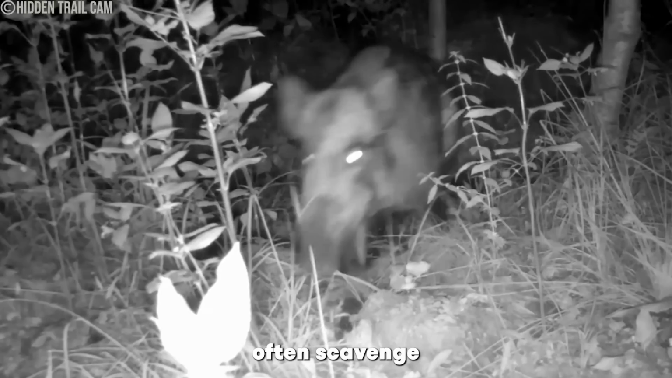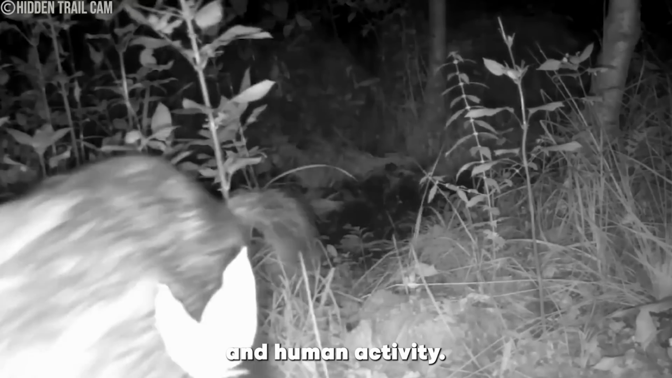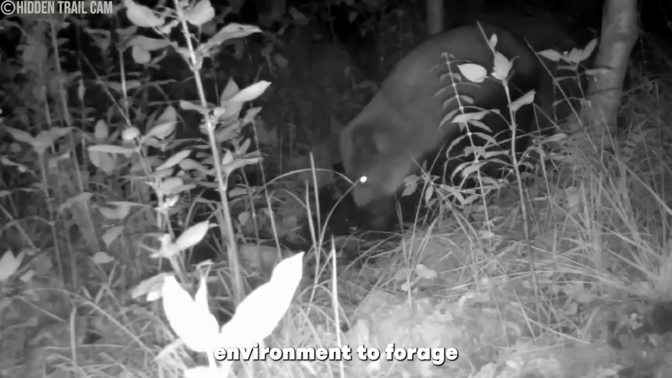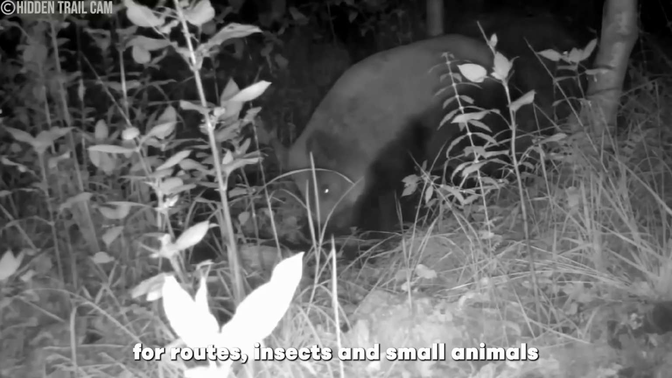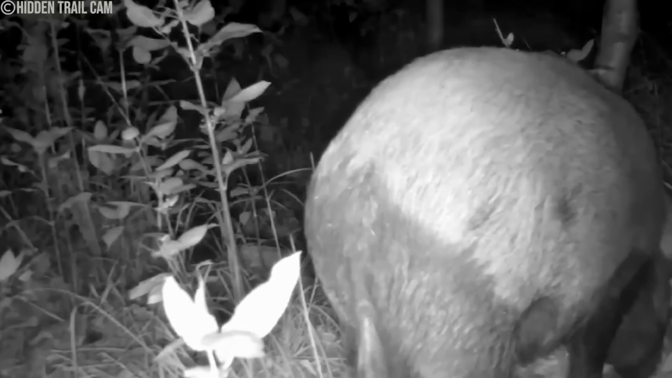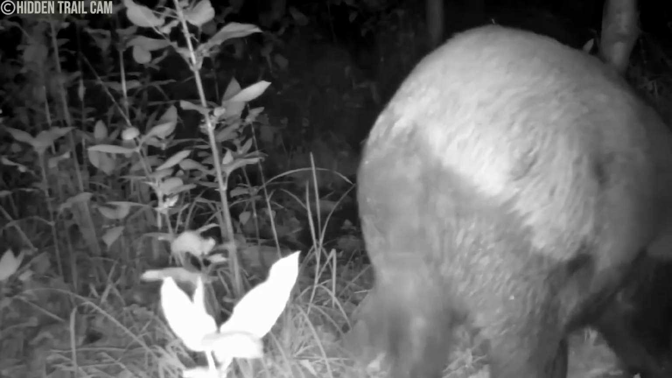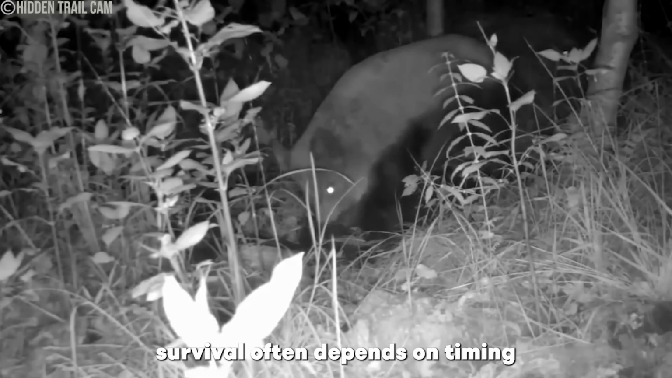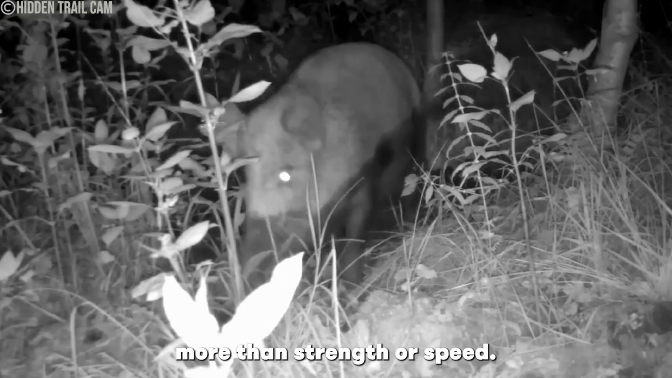Boars often scavenge or graze at night to avoid predators and human activity. Their nocturnal behavior gives them a safer, quieter environment to forage for roots, insects, and small animals under the cover of darkness. Even in the wild, survival often depends on timing more than strength or speed.